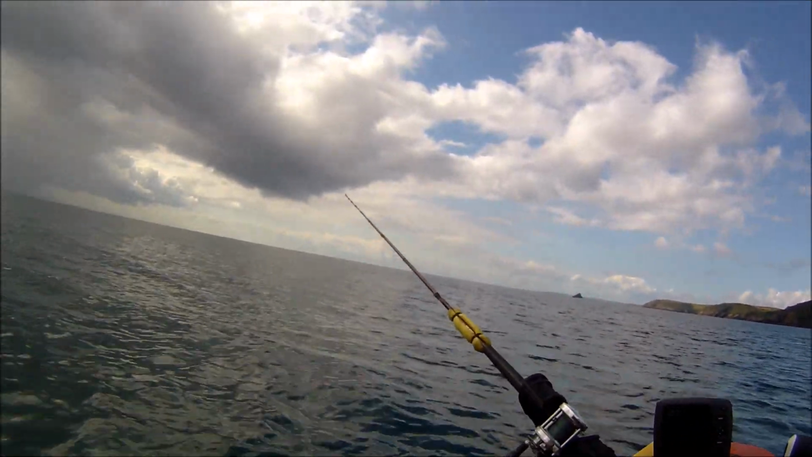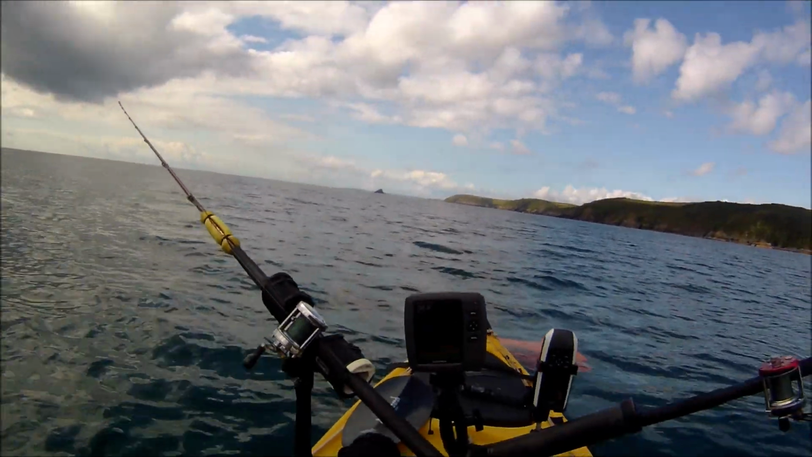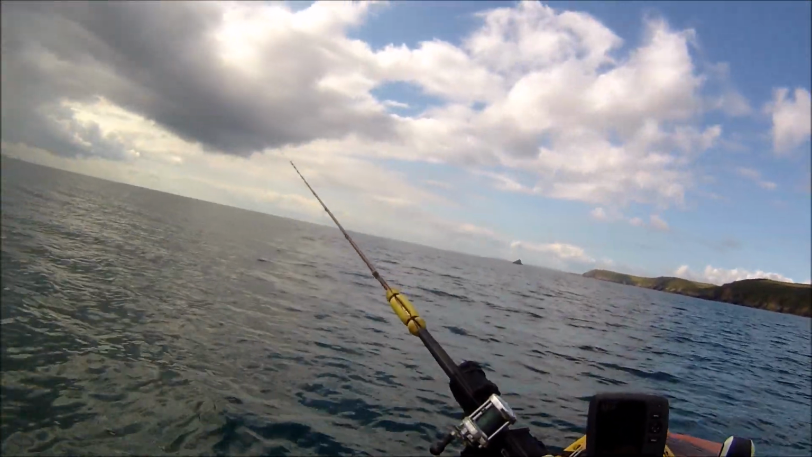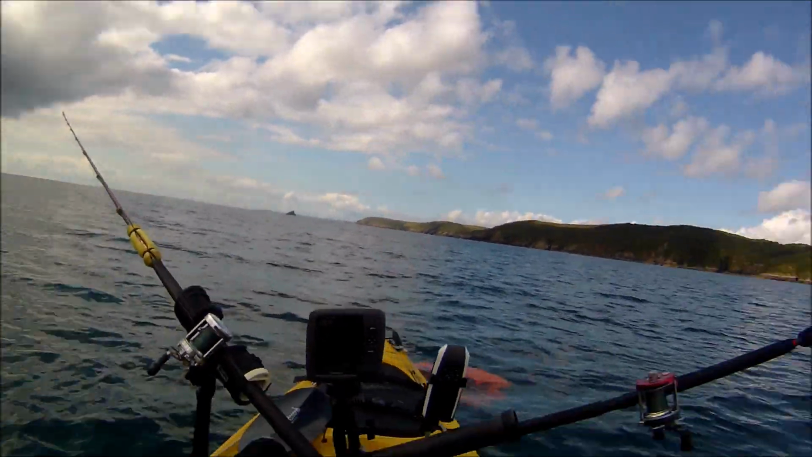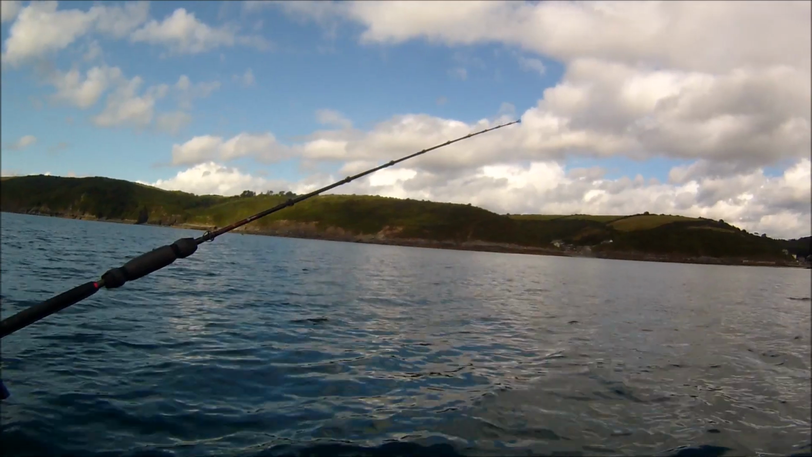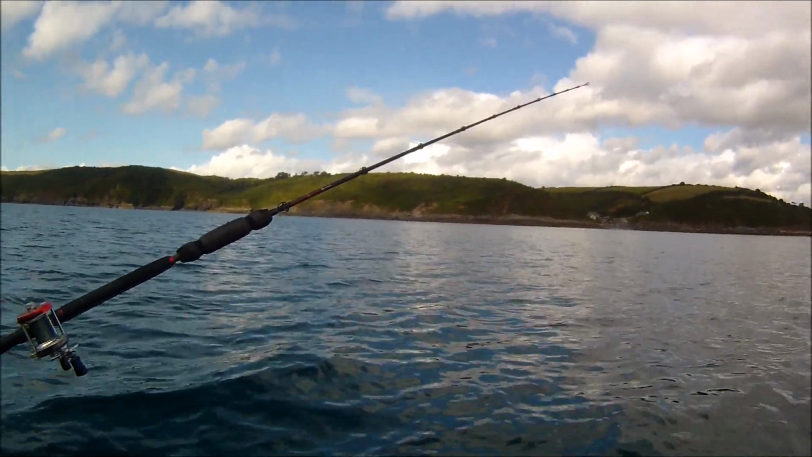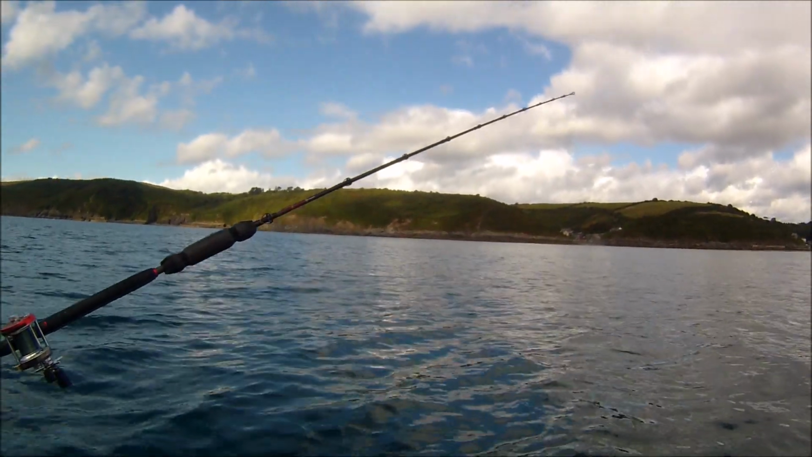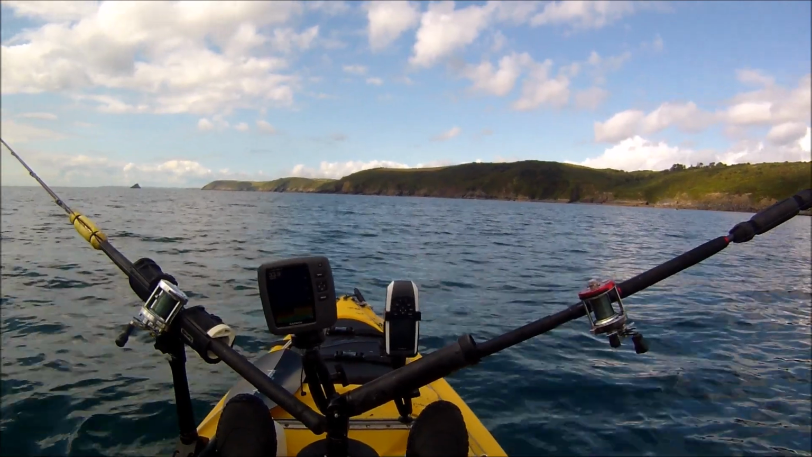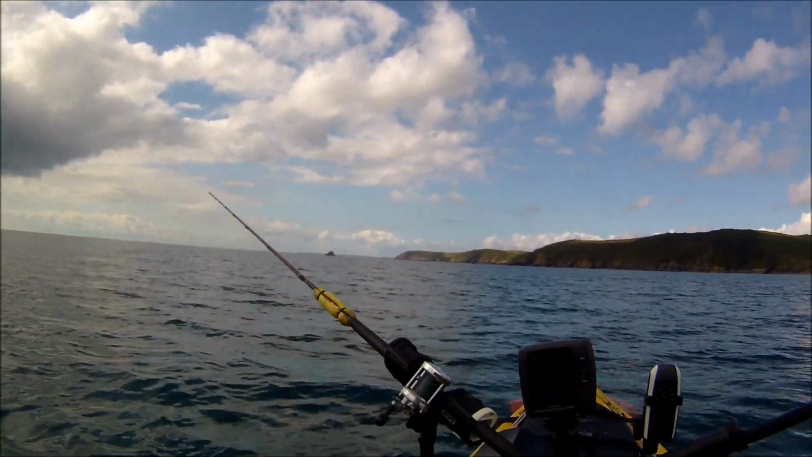Right, so both rods are out now, and hopefully you can see the angle of the line, with me positioned nicely into the swell rather than being broadside. So I've got the one rod going out nicely there, and the other rod with again the line going out away from me, and both lines are being kept well apart. So what I've got to do now is sit back and drift along here with the lead and the bait dragging along the bottom and hope for a bite.